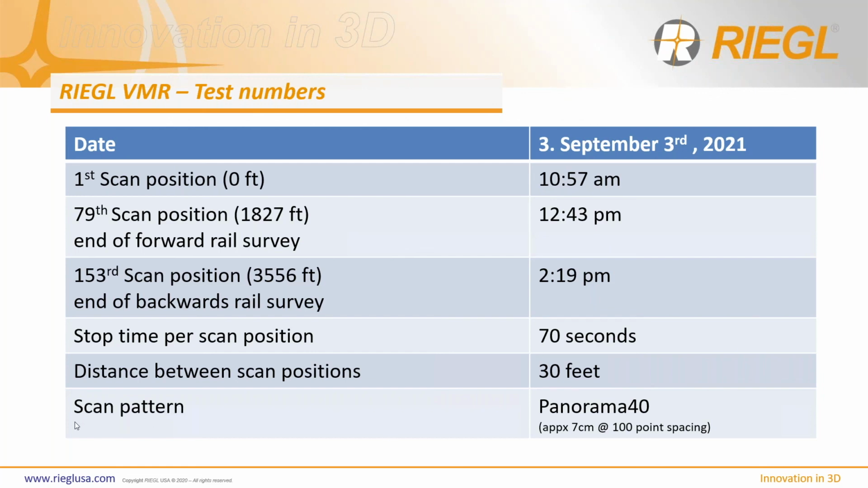Our scan pattern, our go-to scan pattern, is Panorama 40. It's an angular resolution of 0.04 degrees, which is approximately 7 centimeter point spacing at 100 meters. That's considered a medium to high resolution point spacing.